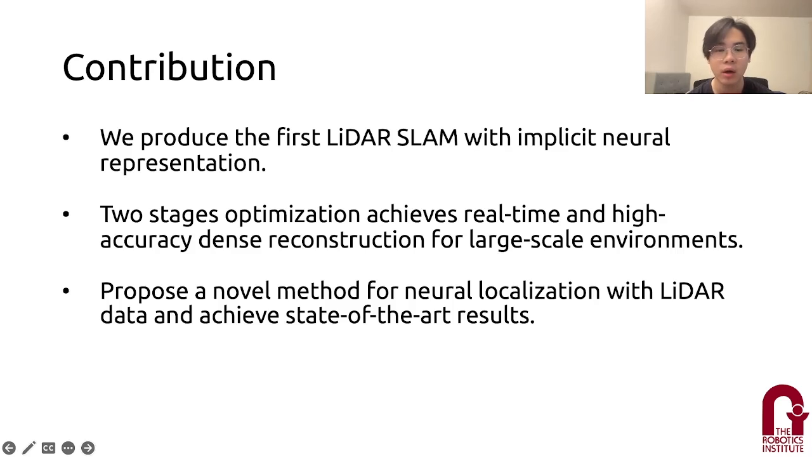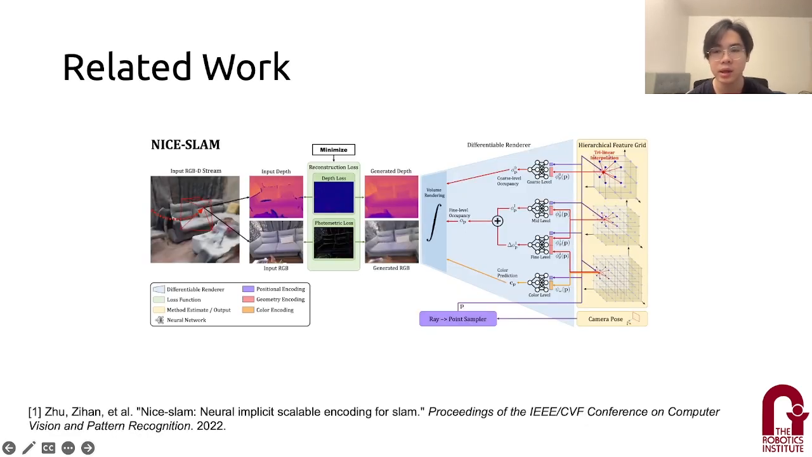So overall, our contributions are mainly threefold. We produce the first LiDAR SLAM with implicit neural representation, and a two-stage optimization achieves real-time and high-accuracy dense reconstruction for large-scale environments. Lastly, we propose a novel method for neural localization with LiDAR data and achieve state-of-the-art results. Then I will introduce some related works.